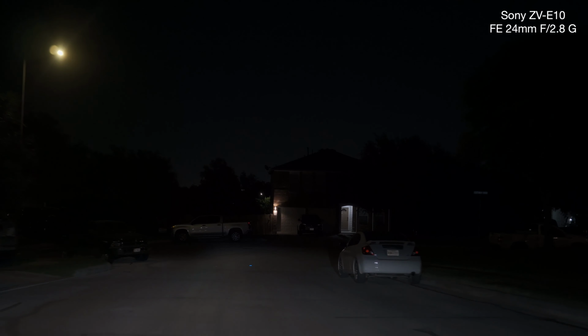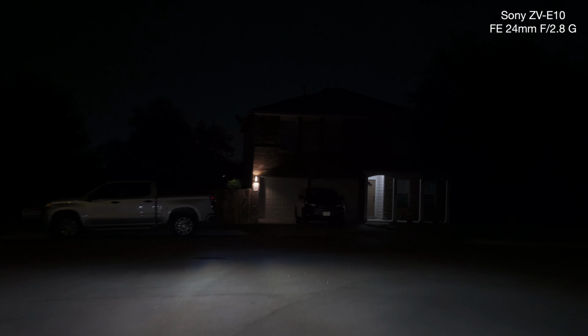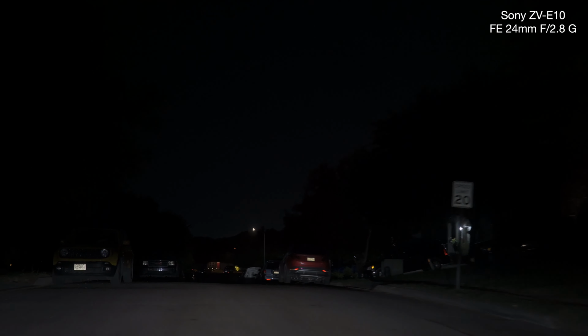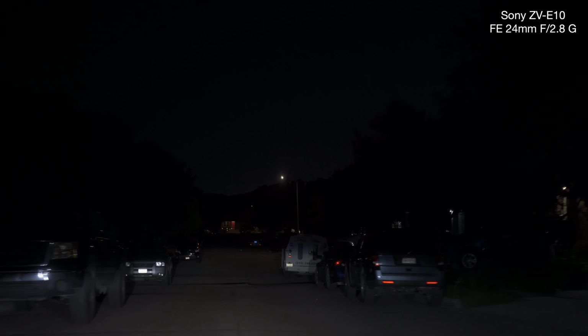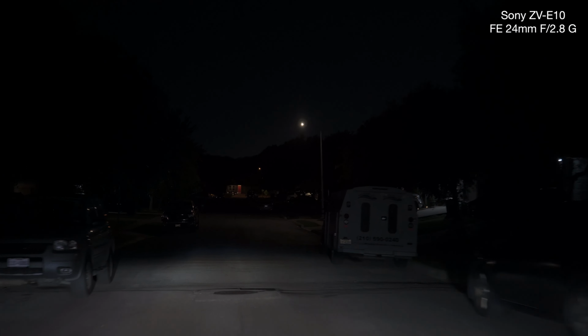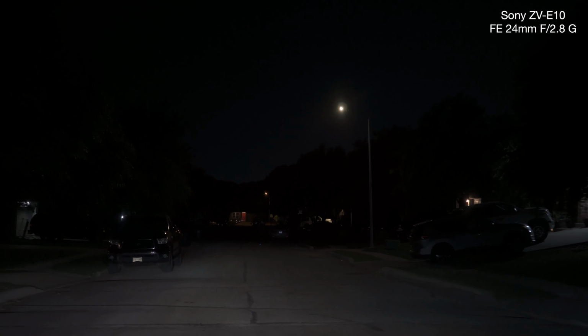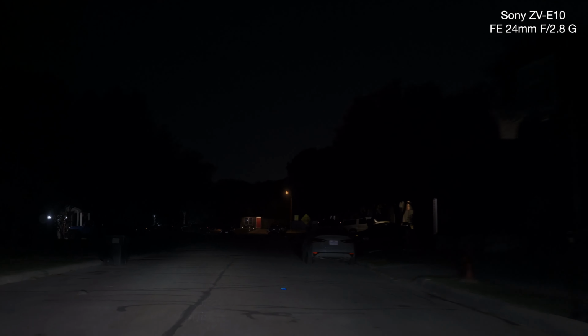So this is what I'm seeing right now. I think it's the best for less flaring. So I'm looking at the light. I'm coming to the lamppost. And I'm almost done, folks, I promise. See, I do see the flaring.